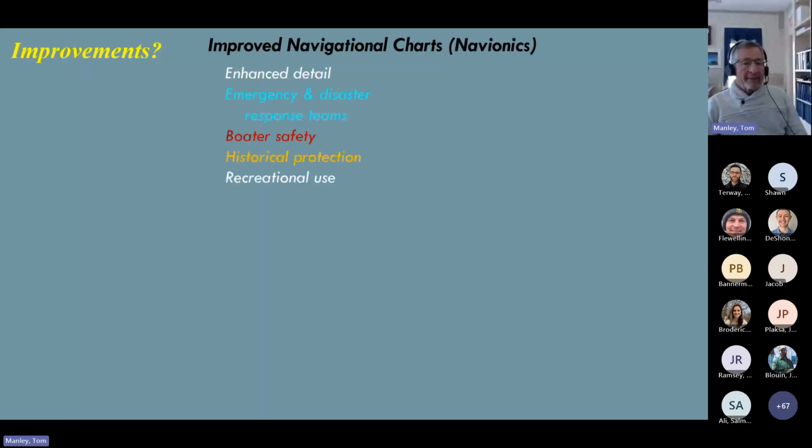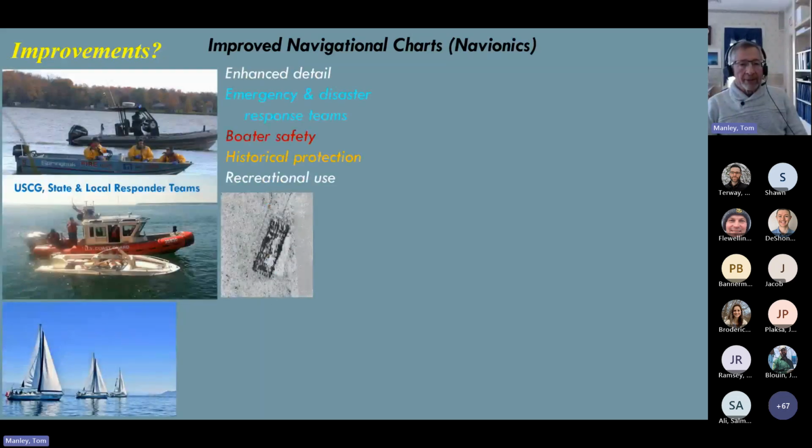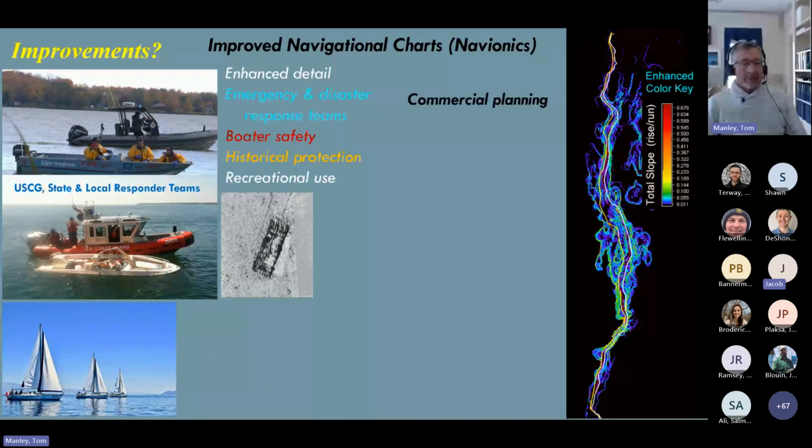So, what were the noticeable improvements fostered by this new bathymetric database? The first was that the company Navionics created improved navigational charts of the lake, which in turn provided enhanced detail for emergency and disaster response teams, boater safety, recreational use, and historic protection. Commercial endeavors were also benefited by the enhanced resolution.